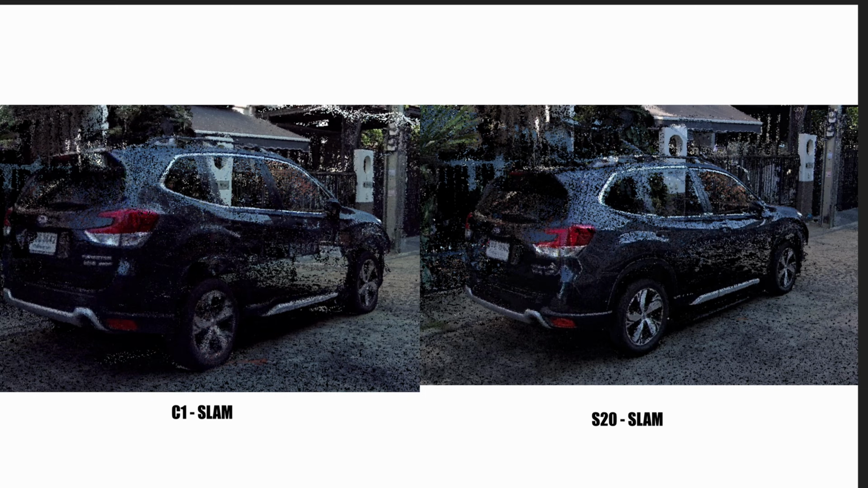Okay, next the S20 SLAM and the C1 SLAM. The result is very close. The difference I can see is the wheel. The S20 gives a clearer image of the wheel than the C1, and for the car body it's the same. I think it's the same. Yeah, there's no difference. A little bit better for the S20 on the lower part of the car.